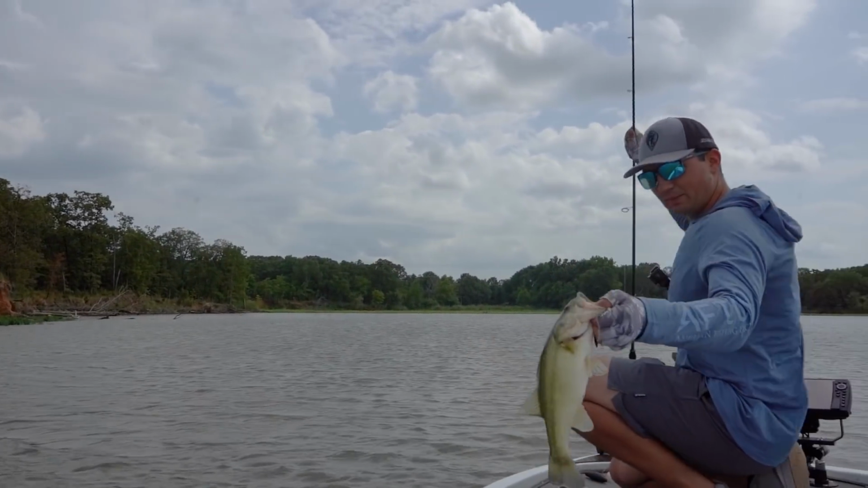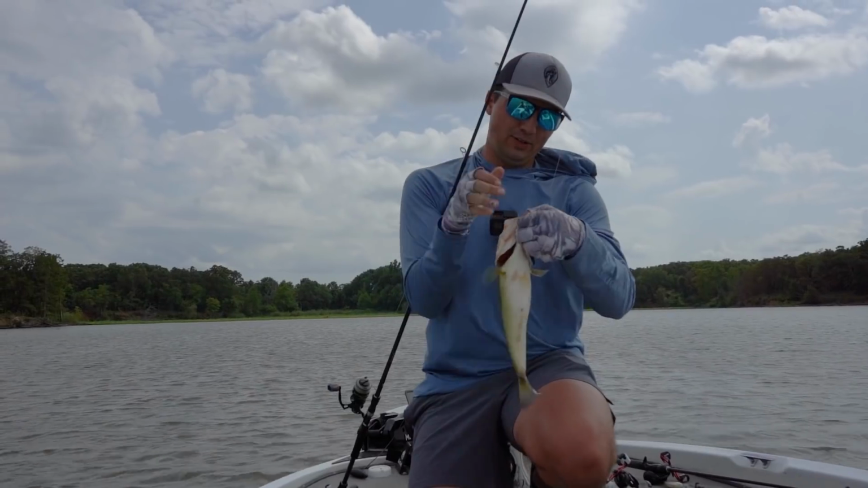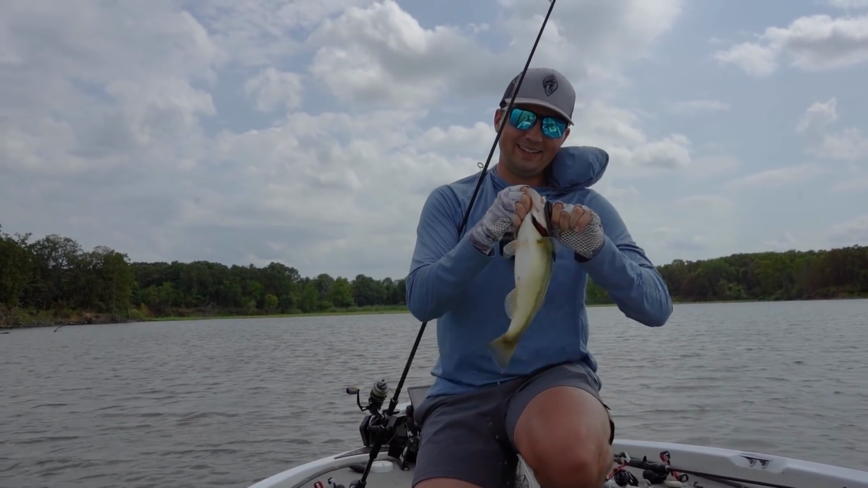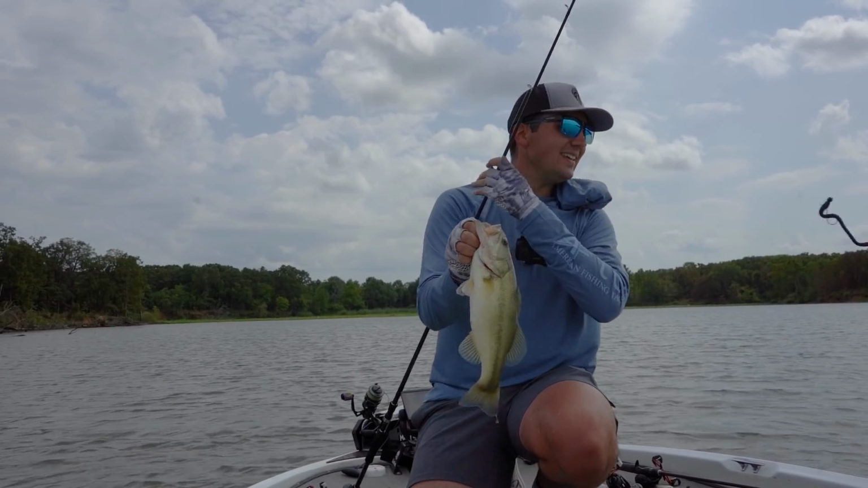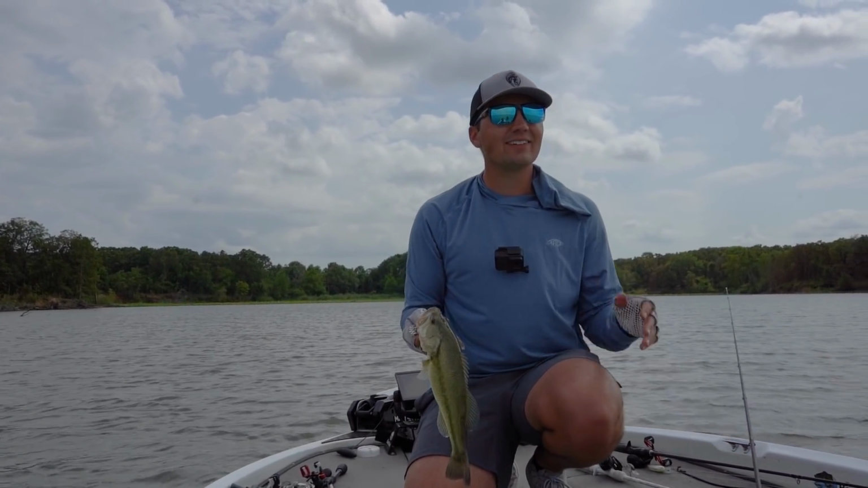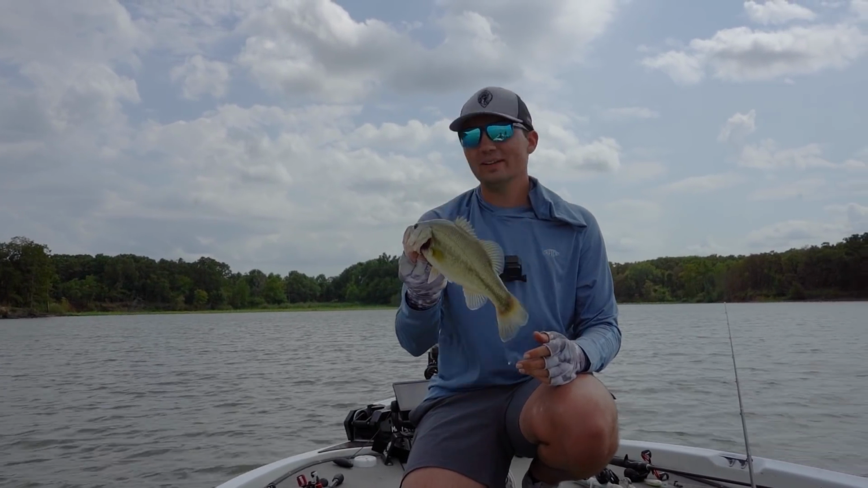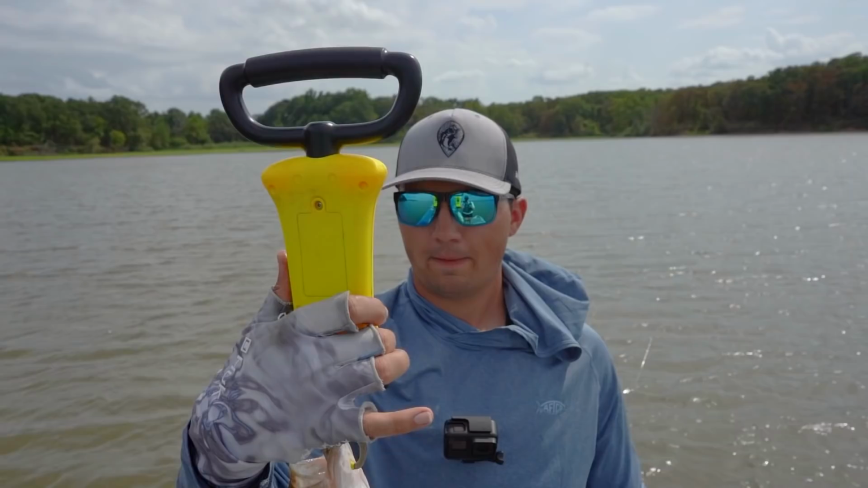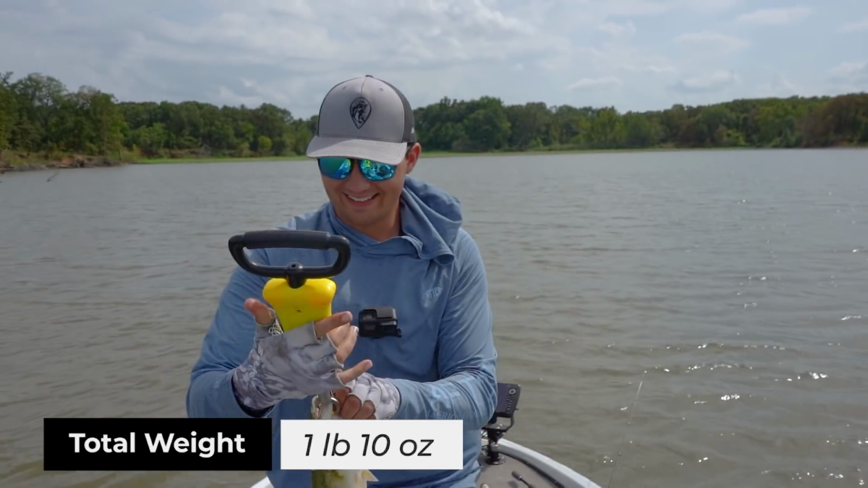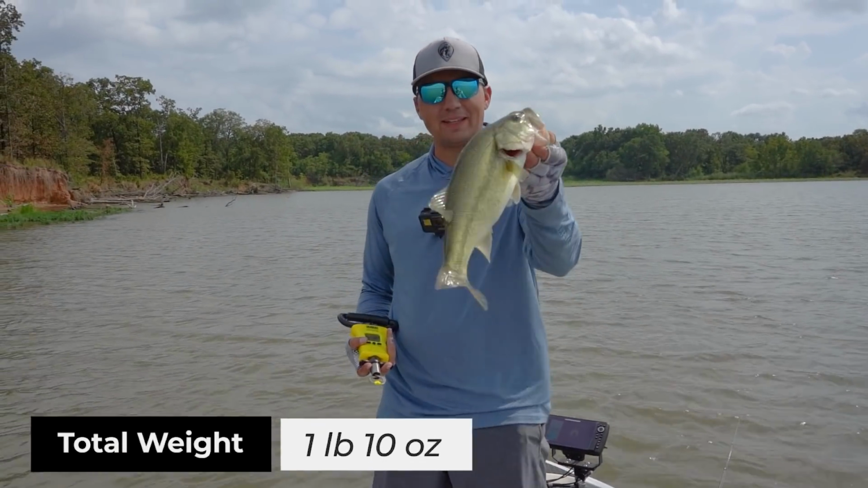There we go, fish number one right there. Nice one. Finally on an old shell bed here. Took me getting a little bit sneaky on him to put number one in the boat, but now that I've kind of figured it out, I might get a limit here pretty quick. There we go, fish number one is not a big one, 1 pound, 10 ounces, but it is number one. It's been a grind today.